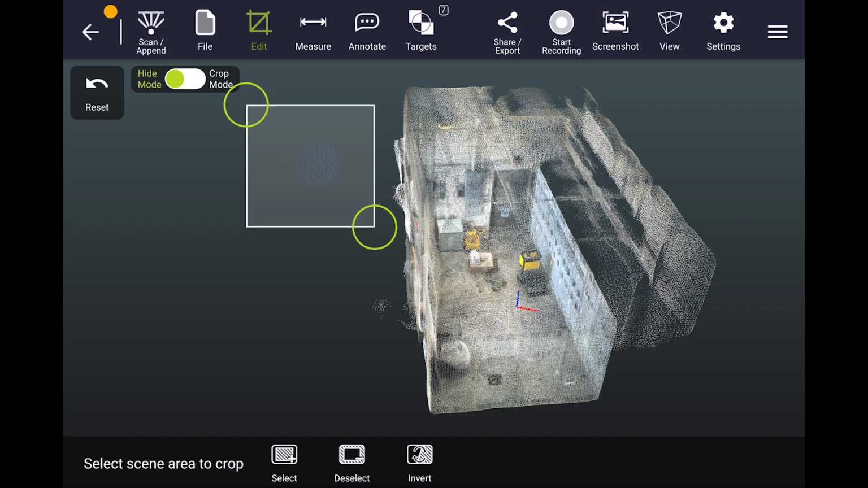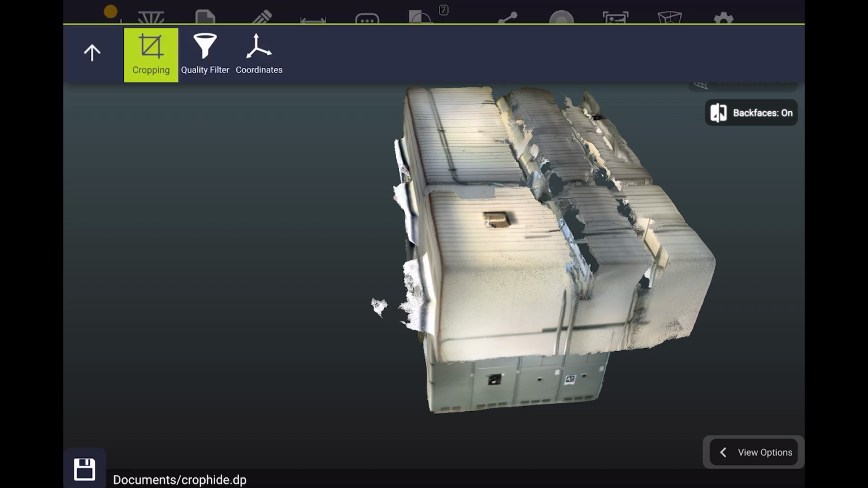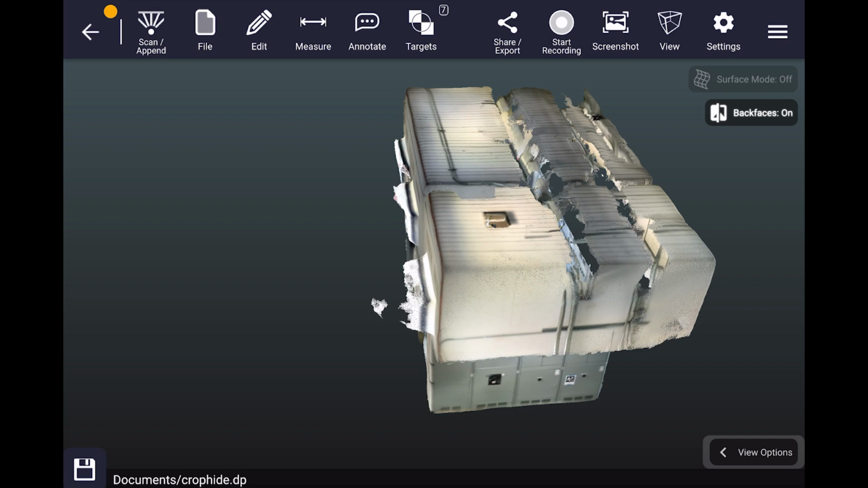In hide mode, when they're highlighted blue, they will be hidden from your scan, but still exist when you go to export. If we go back into cropping and change to crop mode, and instead highlight the points, they will show up as red and will be removed when you go to export them.